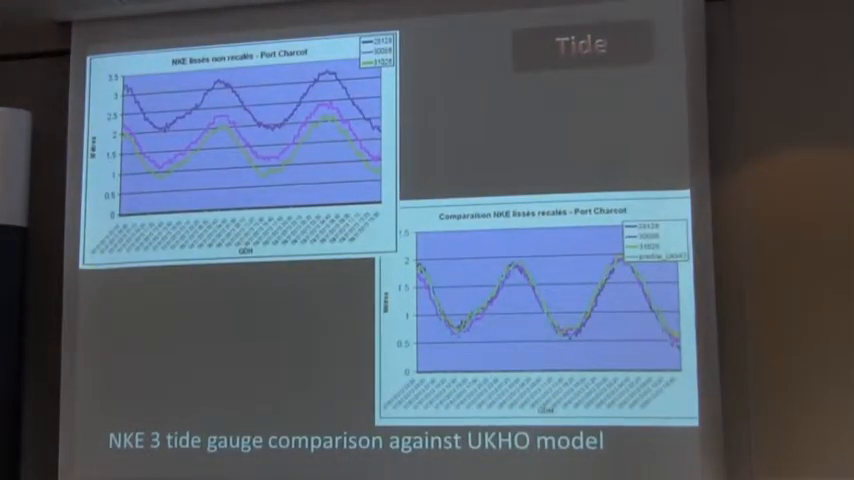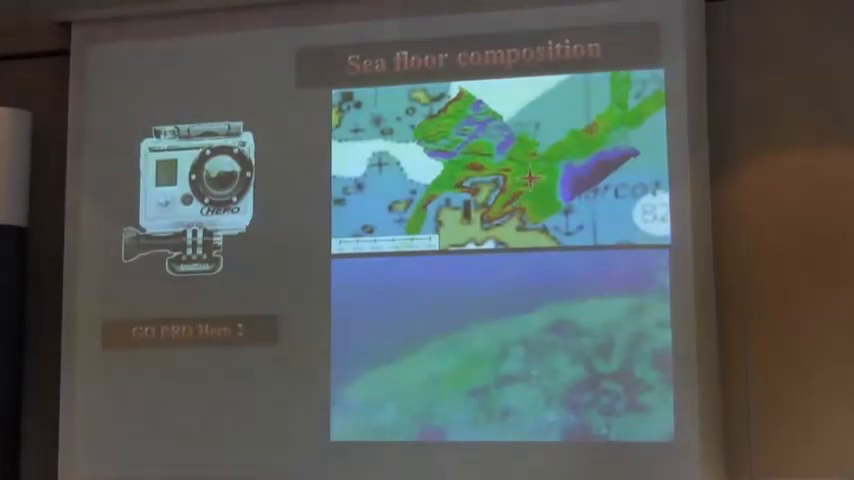So that's why we need to do some calculation about the offset of each NKE to match and compare with the predicted tide in blue. This is the predicted tide of UKHO. So you need to find the offset of each NKE with a manual measurement between the surface and the tide gauge.